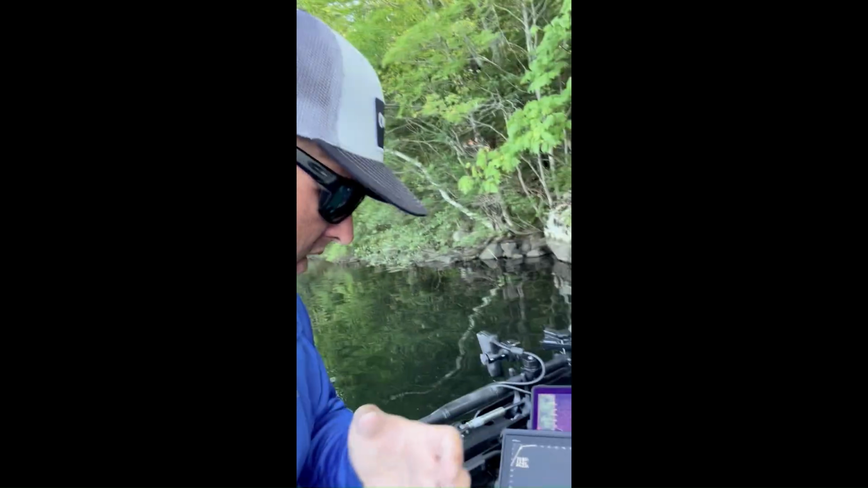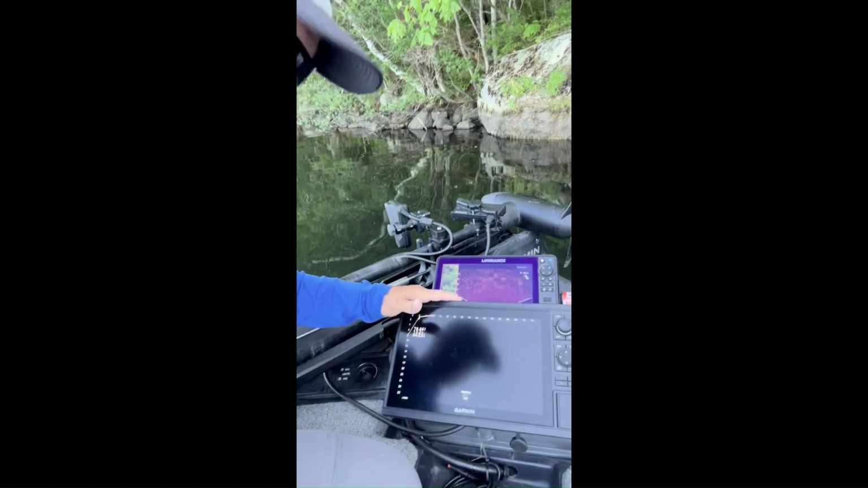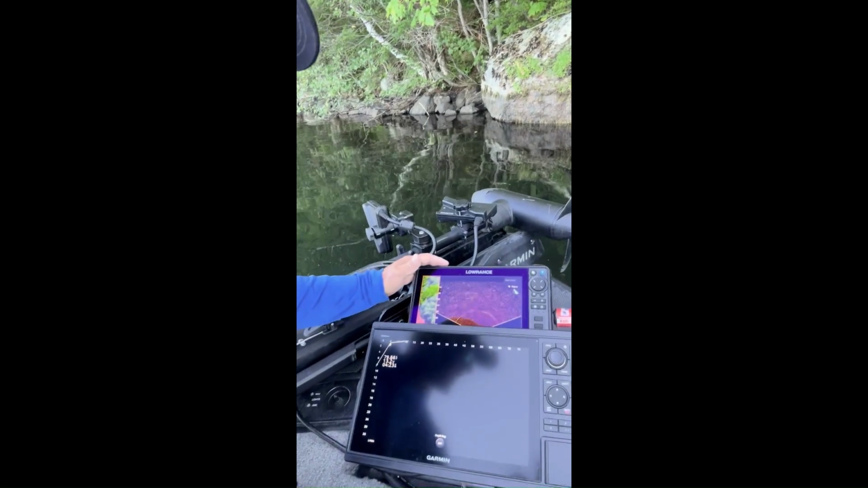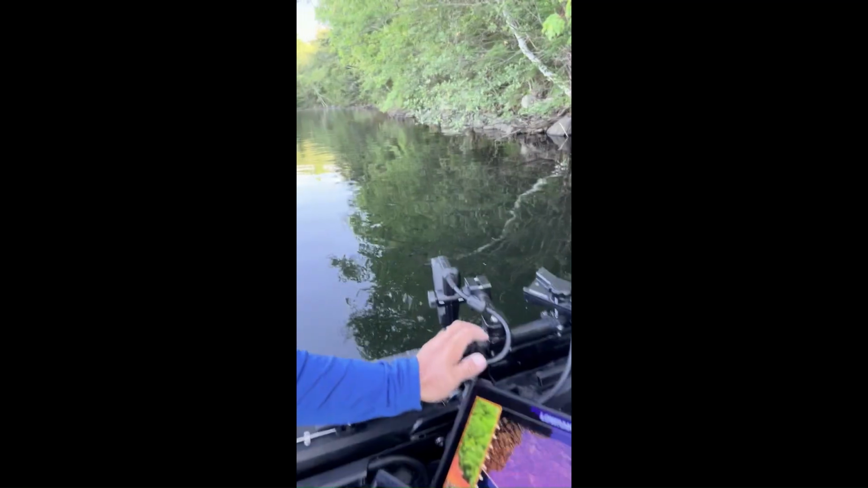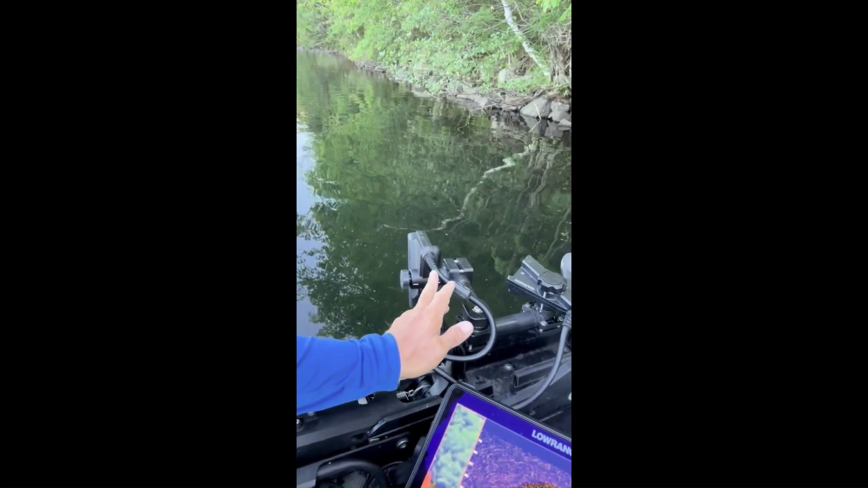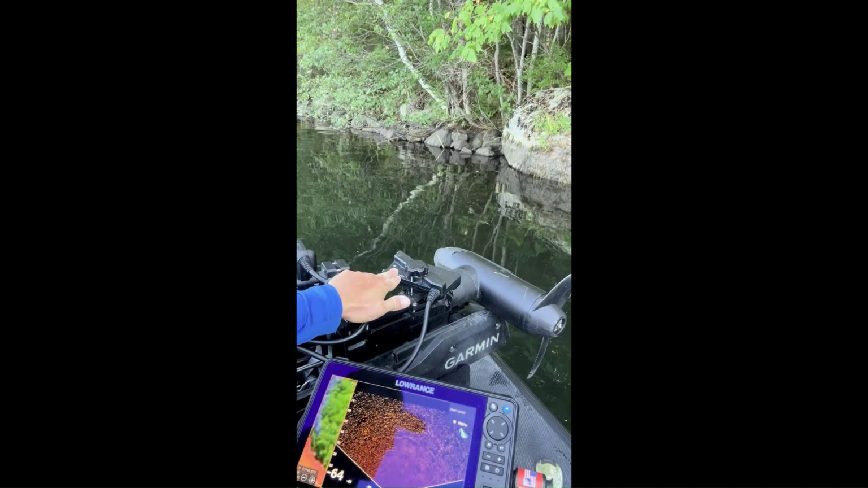But first I want to show you my setup here. So right now I have two units up front, two different brands. I have a Garmin 12-inch unit for my forward facing, and I have my Lowrance 10-inch unit for my scout mode. And then the transducers, I have the Lowrance in the scout position on a Dominator mount, and I have the Garmin unit just in the forward position.